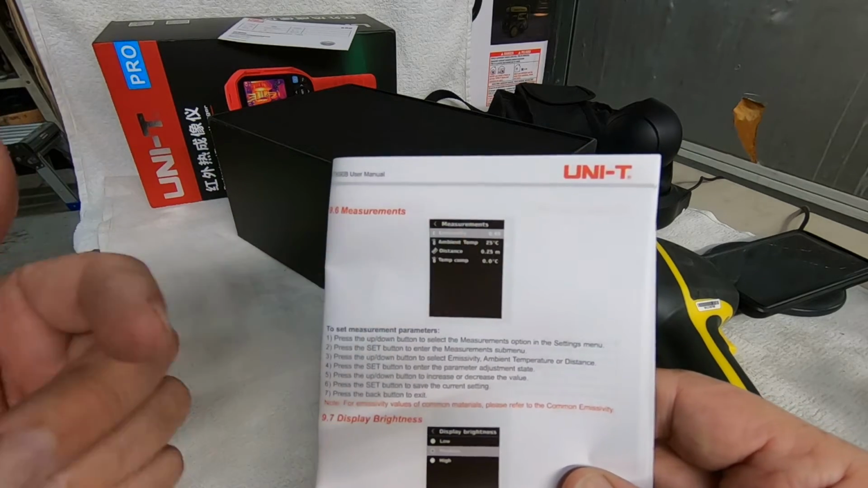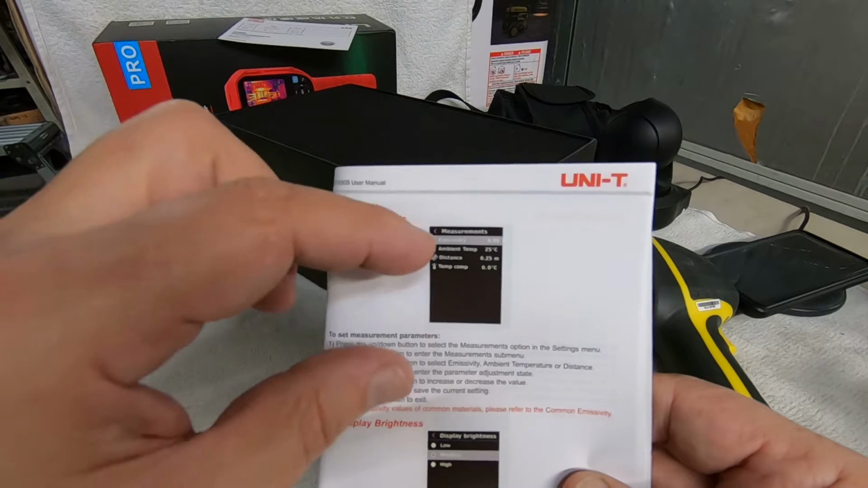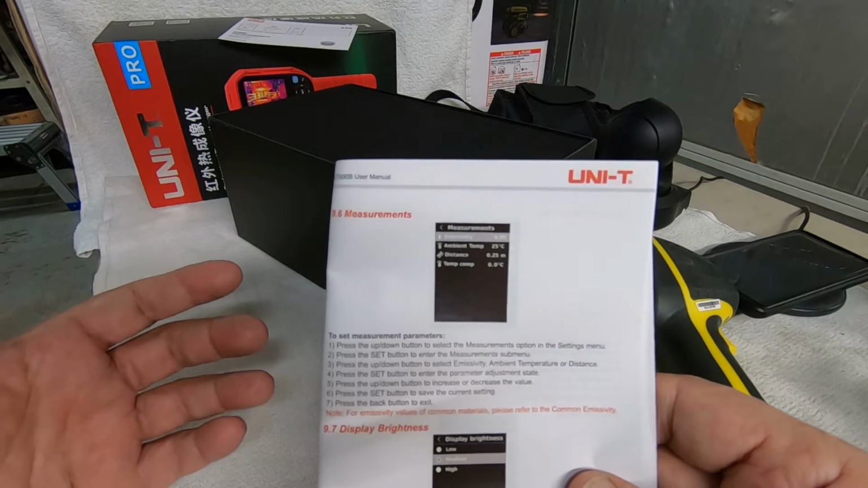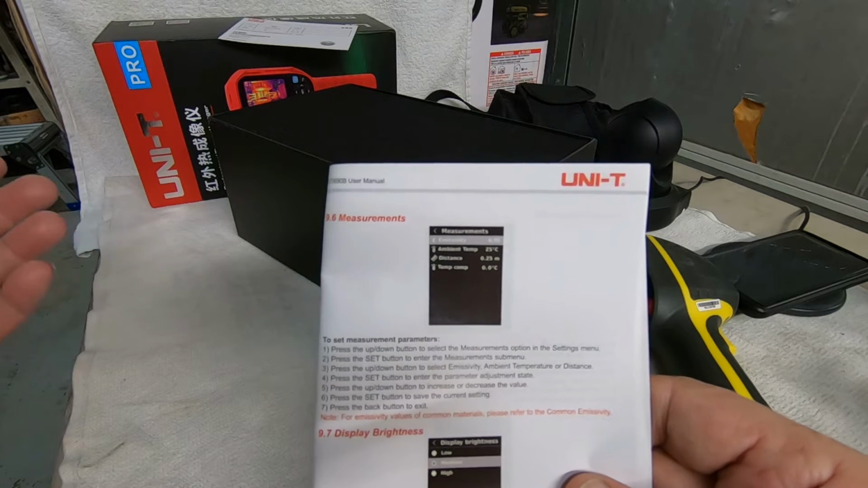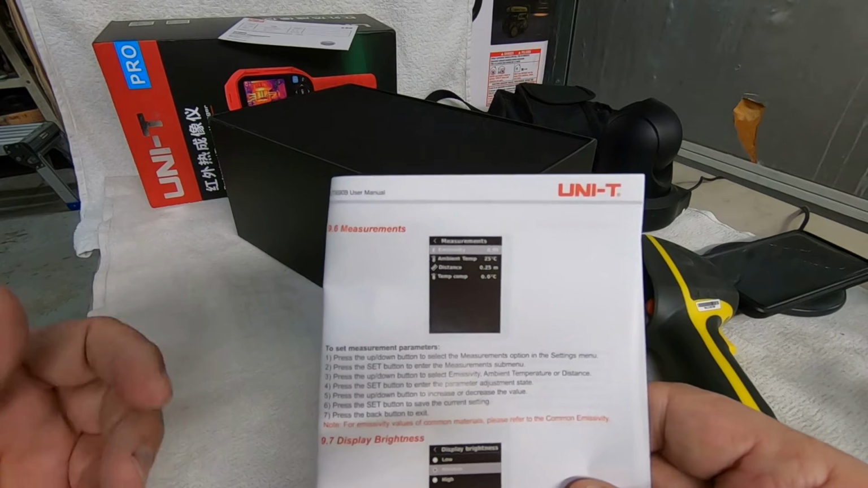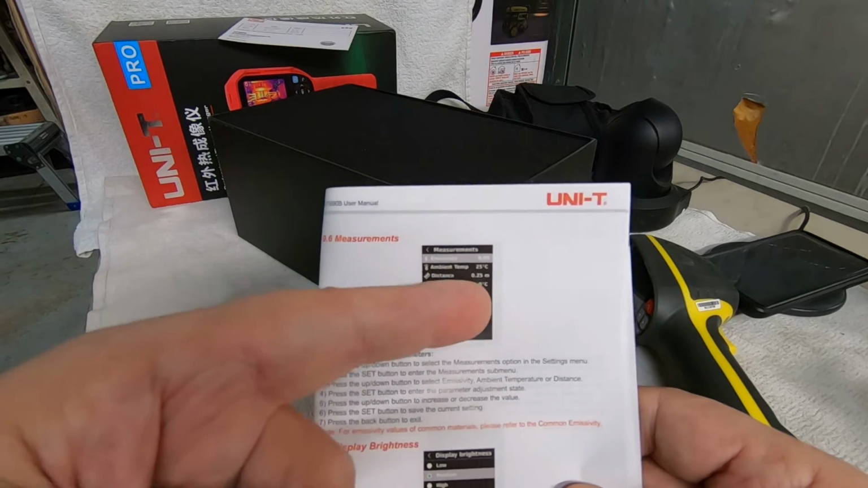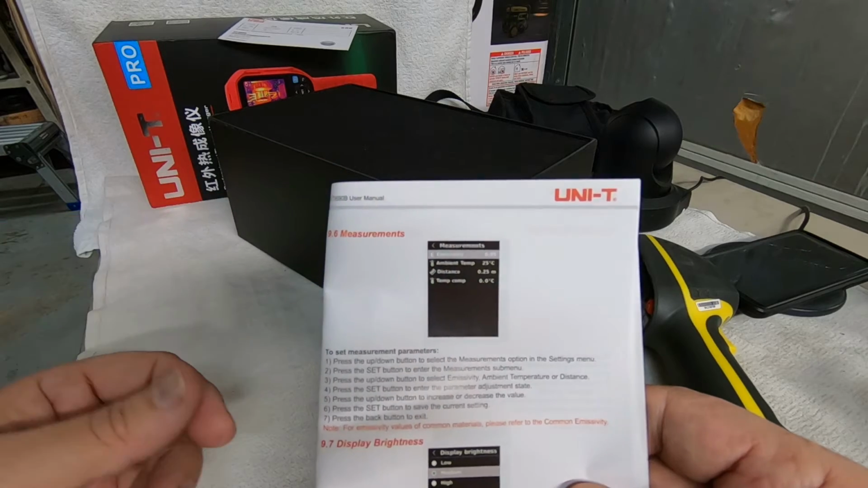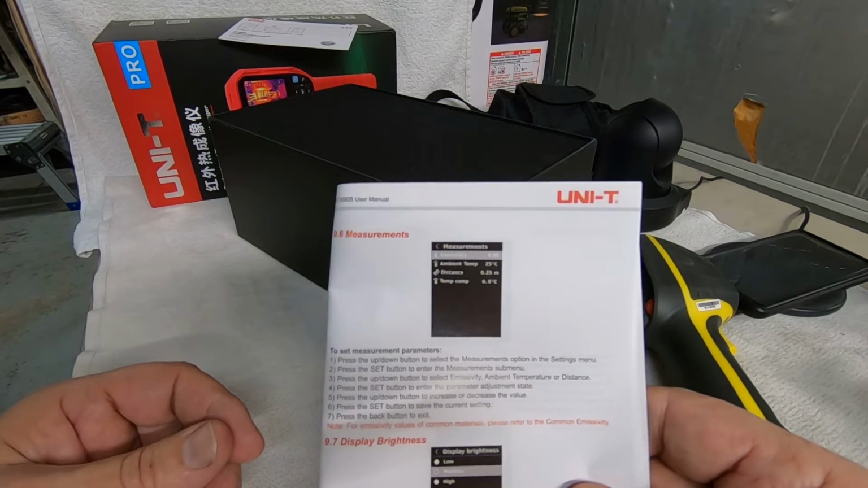Why do I need to put a particular ambient temp in the settings? I mean, you can go from indoors, which might be 75 degrees Fahrenheit, and then step outside where it might be 32 degrees Fahrenheit. Do I need to change that? I don't know. It doesn't really say why I need to change the ambient temp.